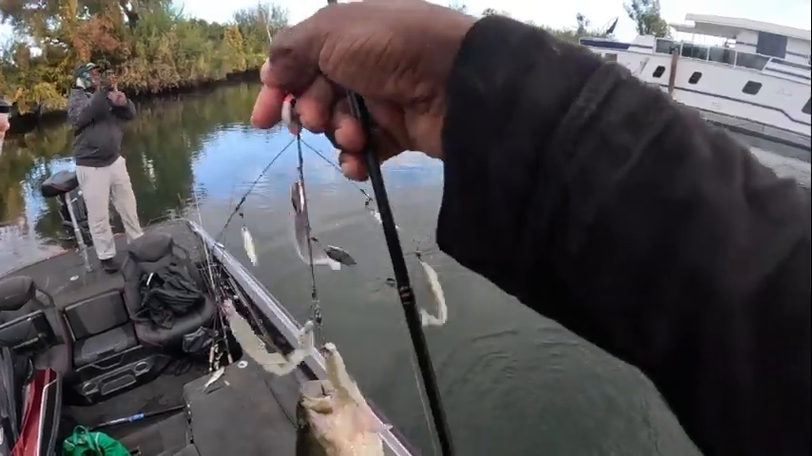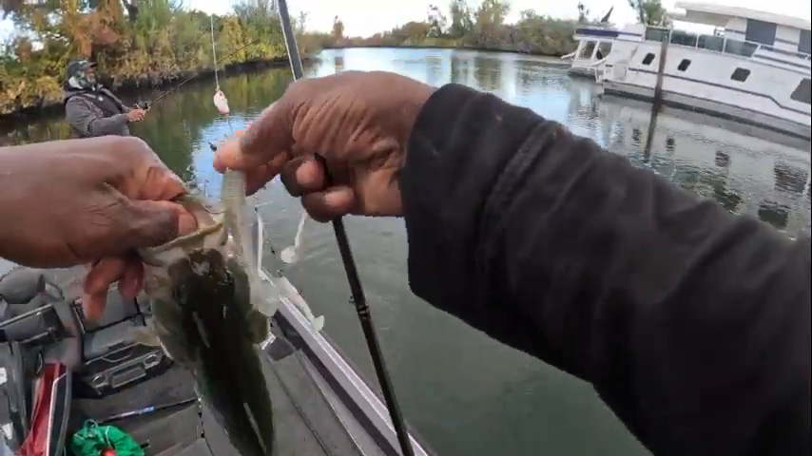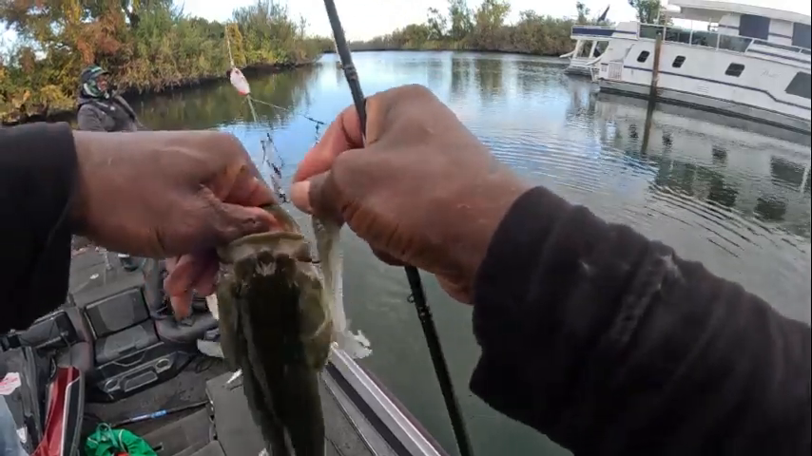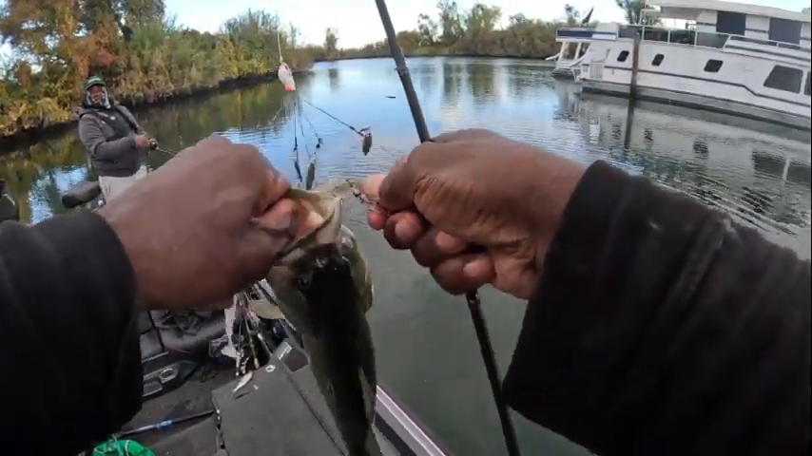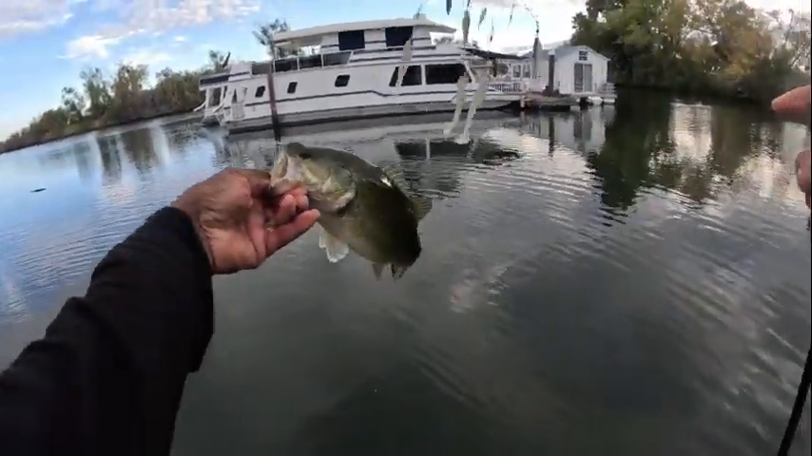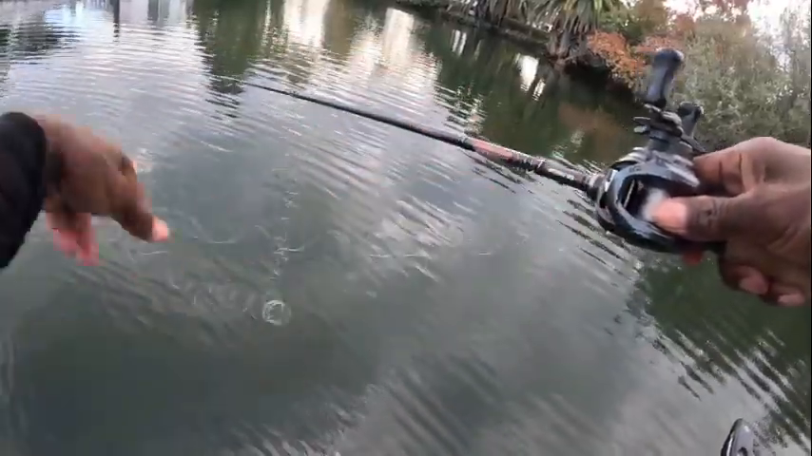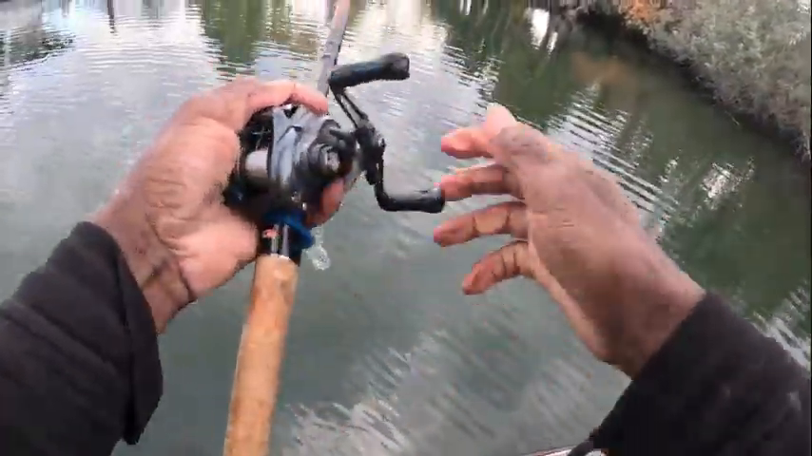One time, right here, right off this point of this dock, I hooked one on a jerkbait that was about that size. An 11-pounder just came up. The 11-pounder ate that little one. Oh, wow. And then somehow one came off the jerkbait and kept the big one? It went inside the big one's mouth.